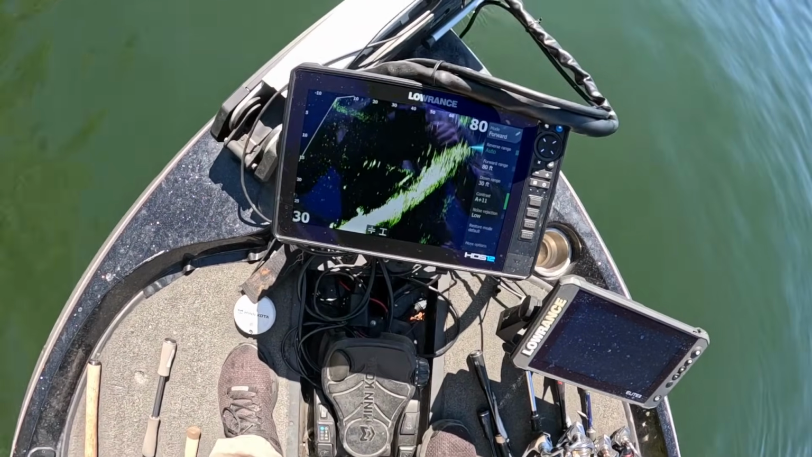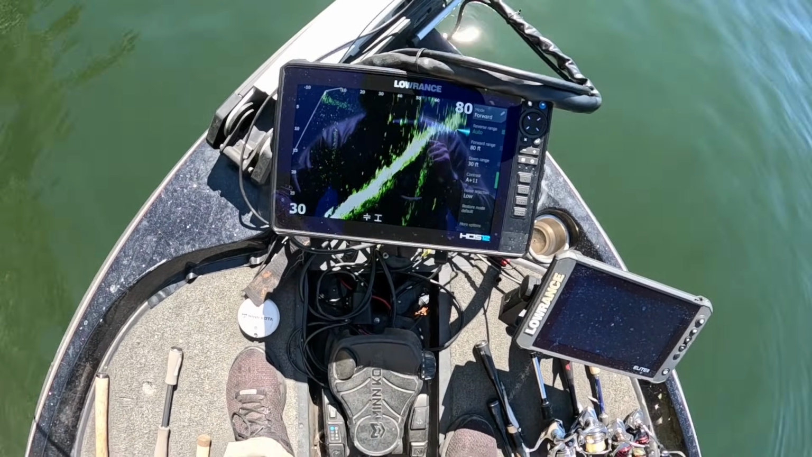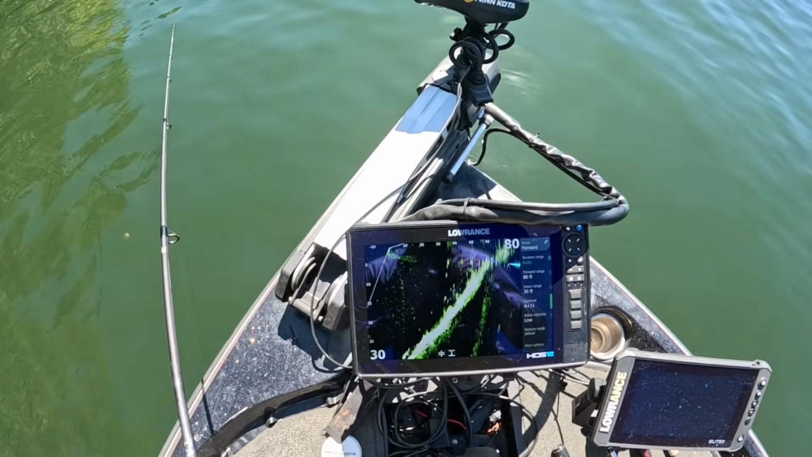That fish was set up over here above this brush. It's actually just a lay down. And it looks like there's some more over there, so we'll see if we can get another one out of them.